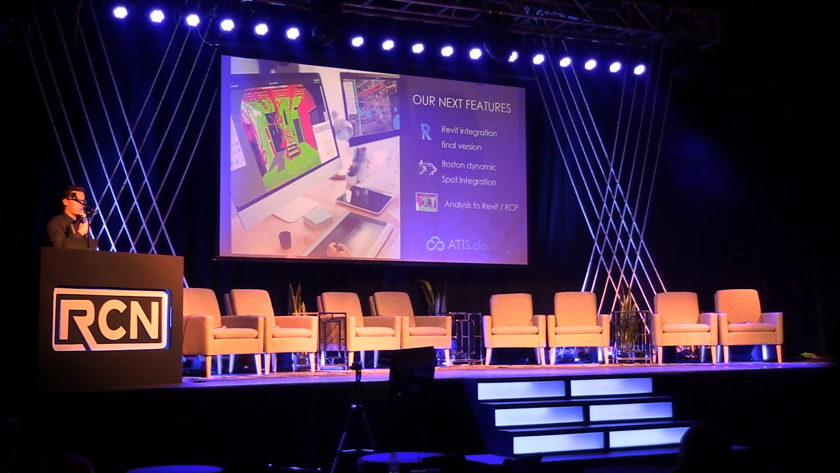And we all know that technology is moving really fast, and we think that what's missing in the industry is artificial intelligence. And we're also starting to work on different ways we can integrate artificial intelligence with point clouds to give them life and to be able to use